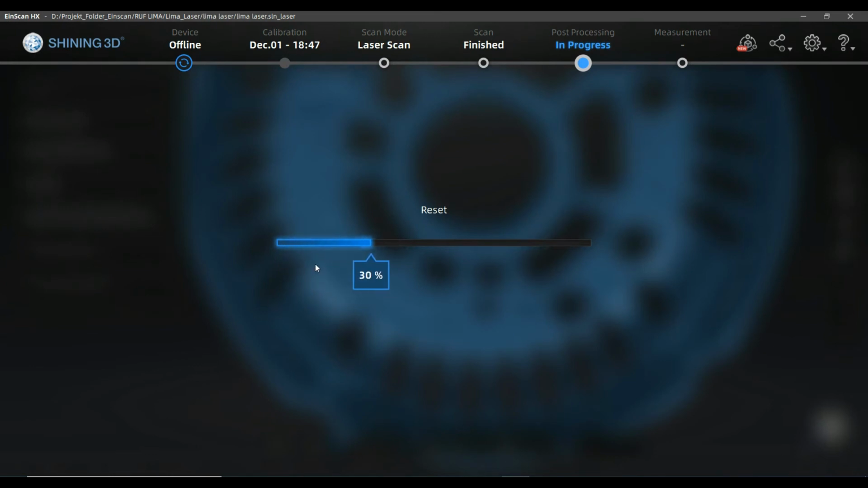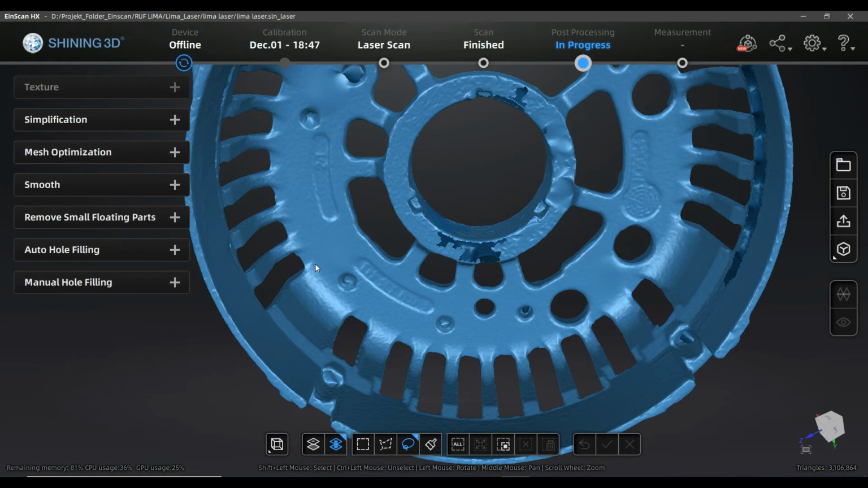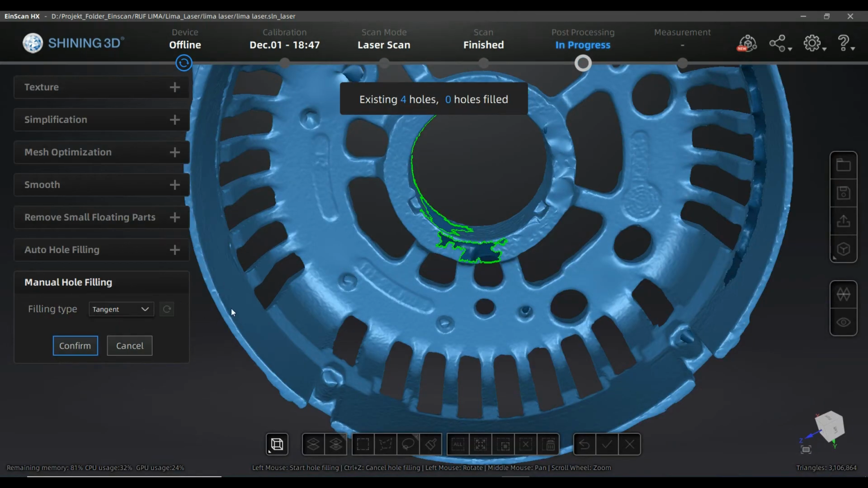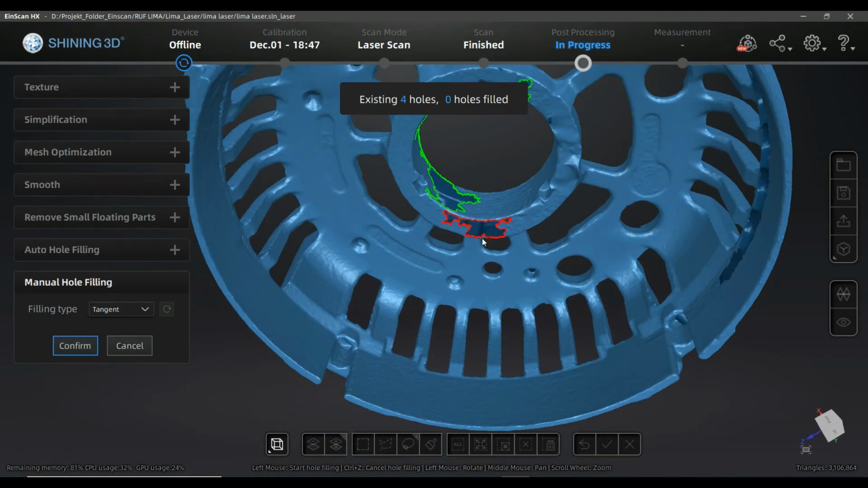So it's just a trial and error case for you to find out what is the best way to do it. And I can fill them like this. I think in this case maybe flat will look better.